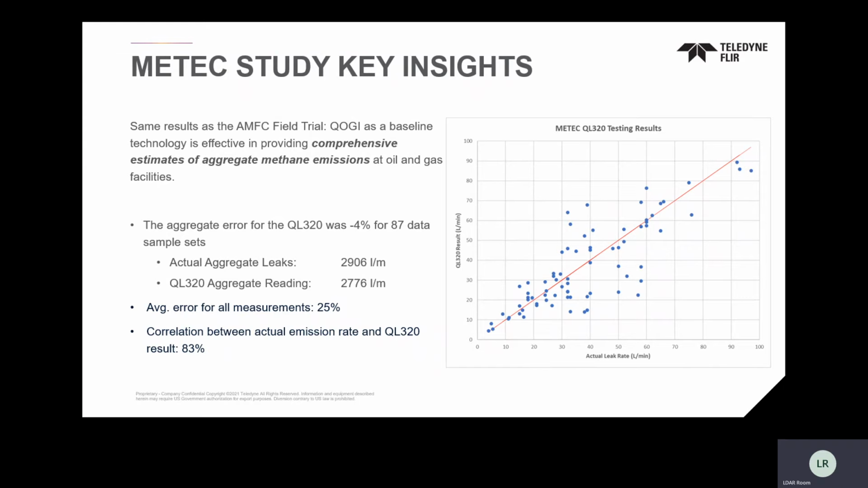And we realized in our study the exact same results. Individually, you may have an average error of around 25%. But aggregate-wise, the more data sets you have, the better the solution is at getting you streamlined and really accurate data for quantification.